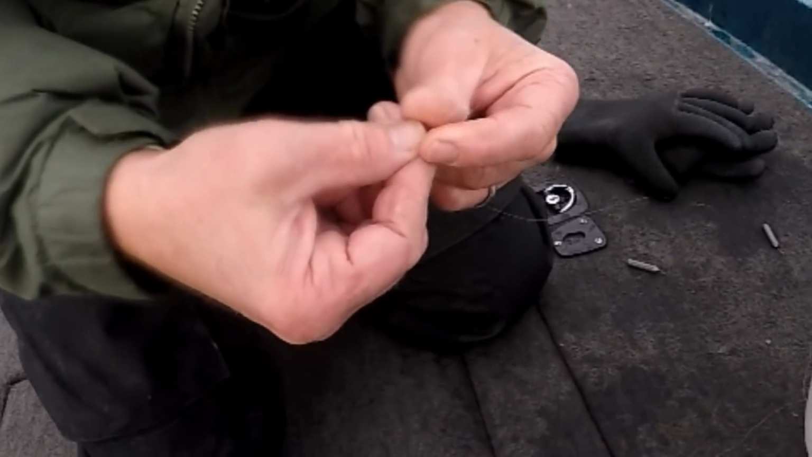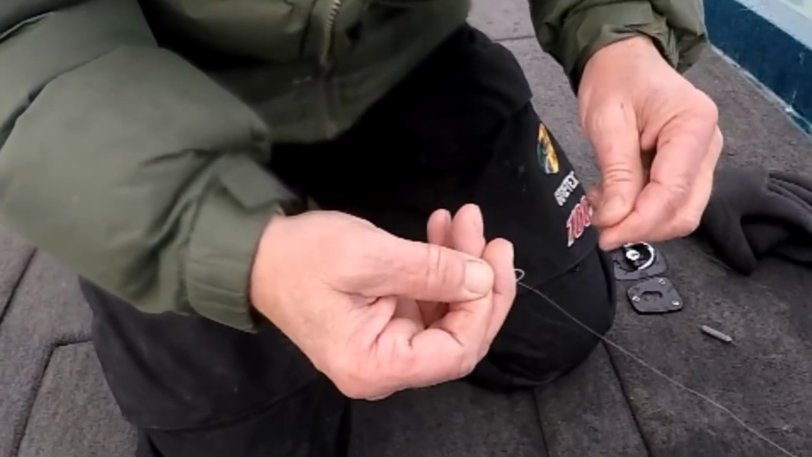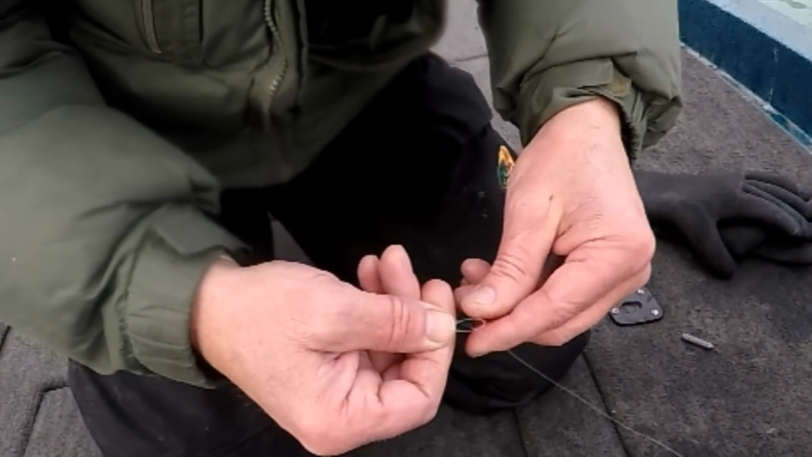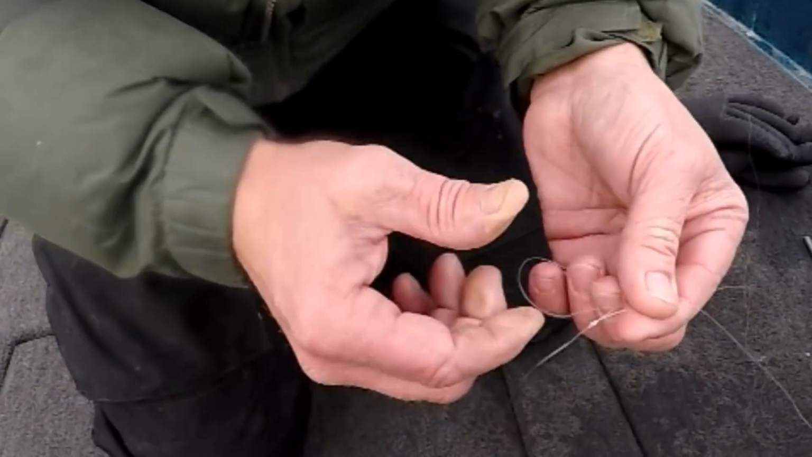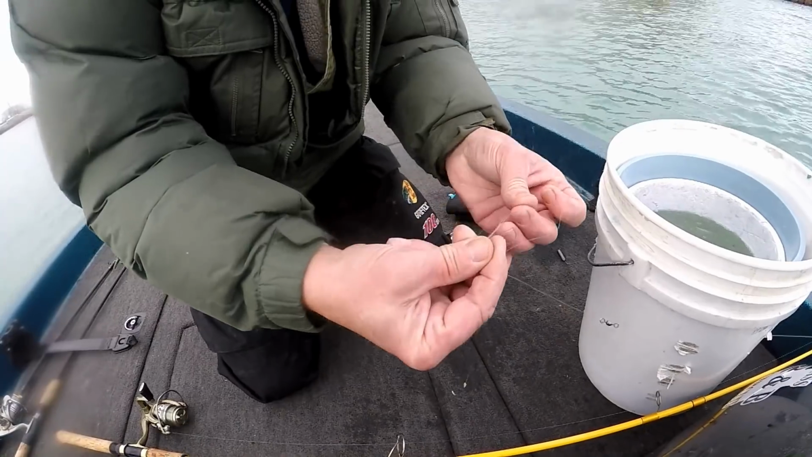You can keep it pretty close to the swivel. They don't seem to mind. And like I said, you can use any knot you want. I use a Palomar for everything. I'm just using either number 4 or number 6 snelled hooks.